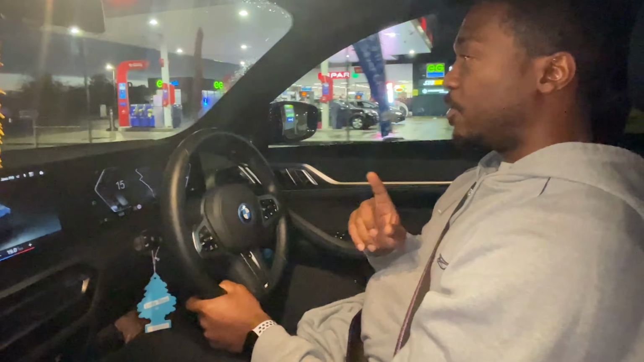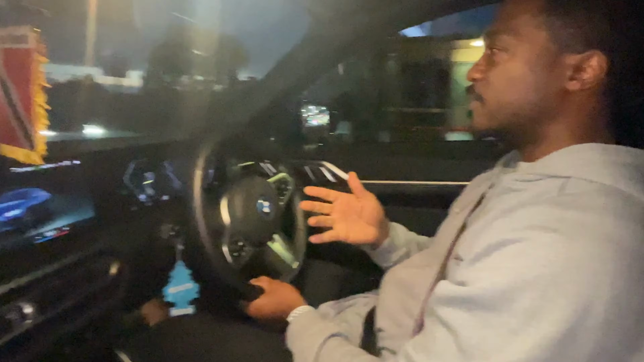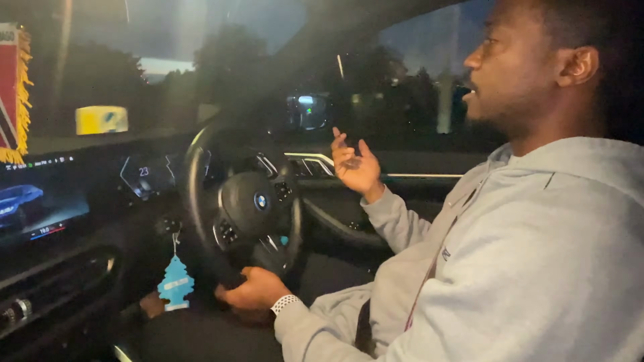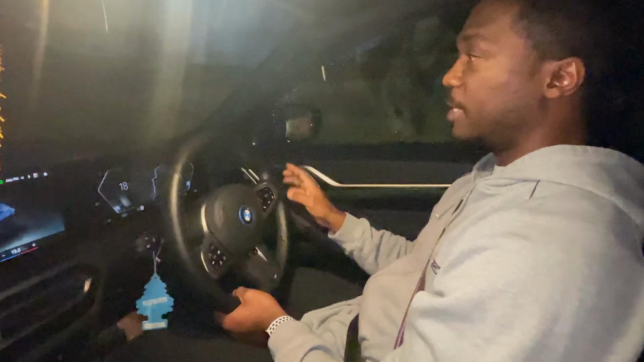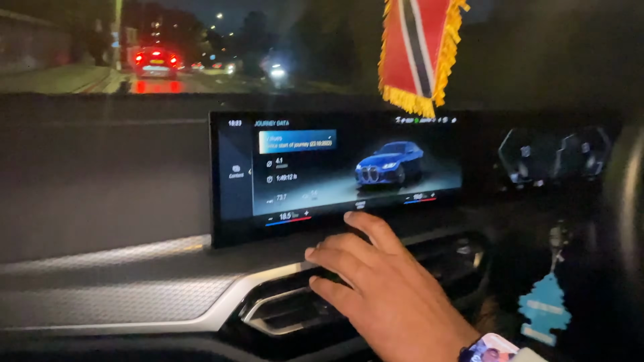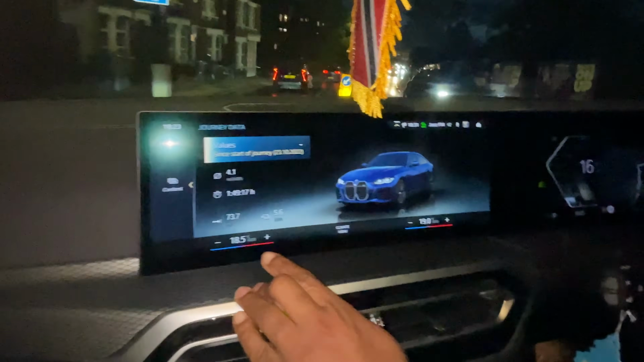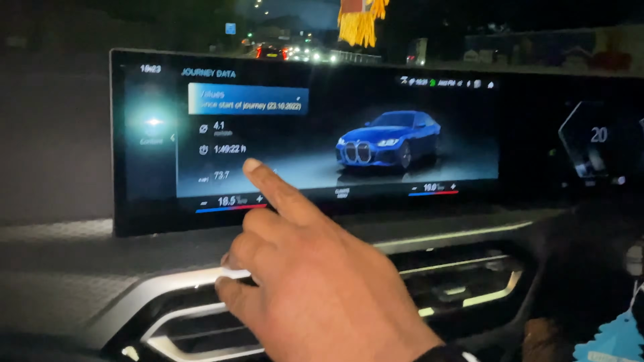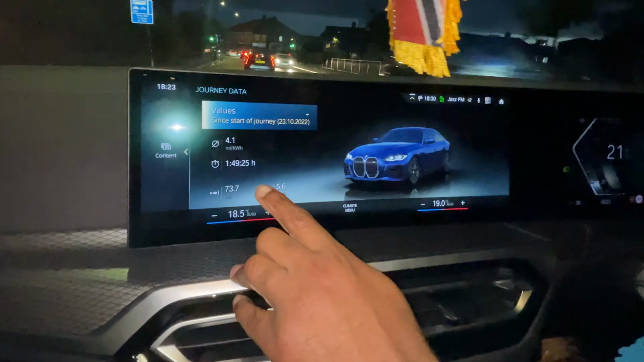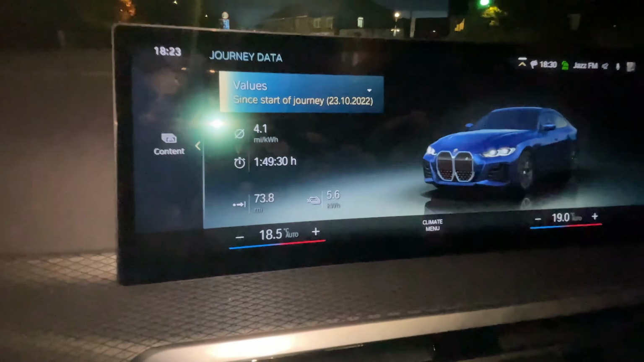However, what I wanted to show you is that for this journey, I wanted to see what my fuel consumption would be like on an autumn day at about 12 degrees while driving in rain. So have a look at this. Over here, this is just for the start of this journey. We've covered 73 miles. We recuperated 5 kilowatts, driving for nearly 2 hours now. But look at that, 4.1 miles per kilowatt hour.